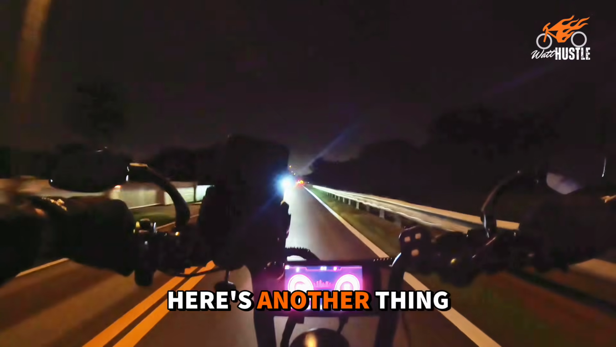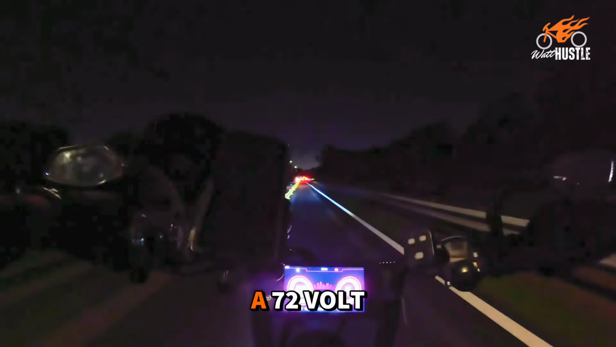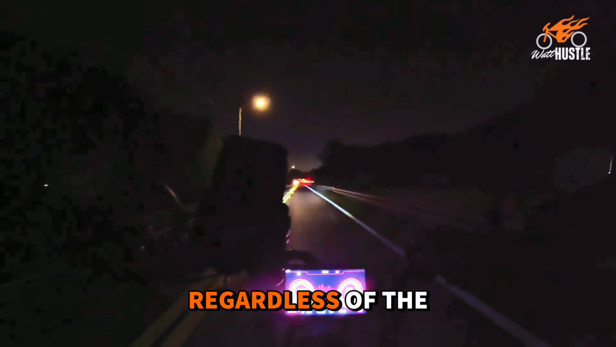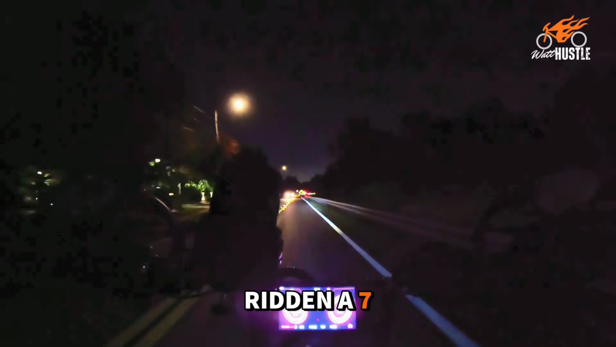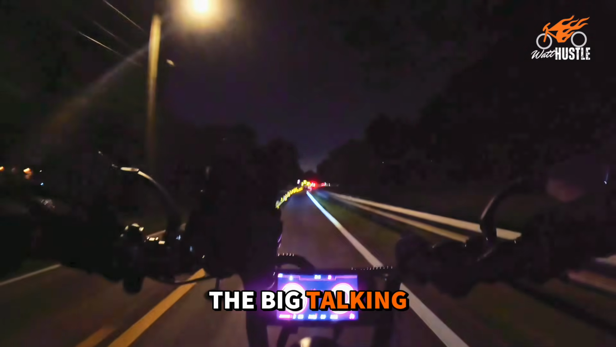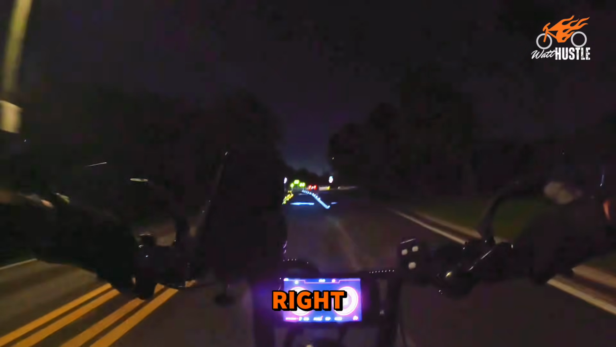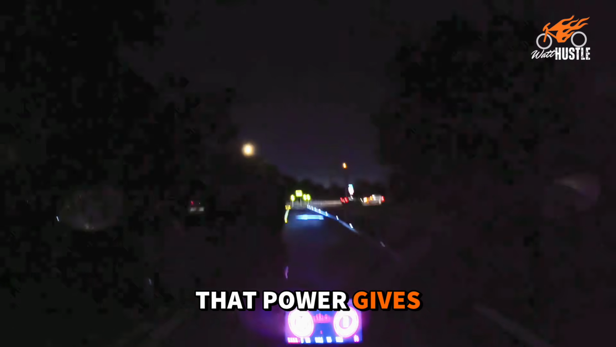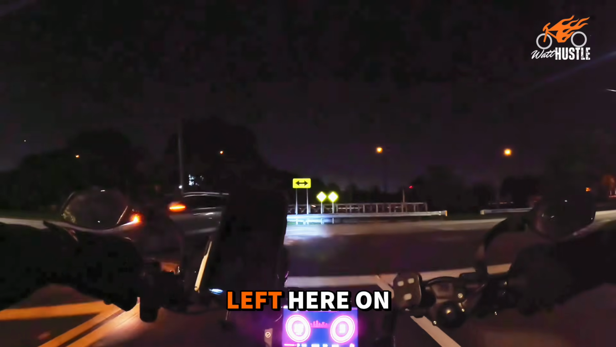So here's another thing you need to understand about this bike. This is a 72 volt bike, so being on a 72 volt platform, regardless of the bike, those that have ridden a 72 volt bike know what we're talking about. The big talking point about the 72 volt platform is the power, right? That power gives a bike a different personality. Here we go, we're going to be hanging the left here on orange.